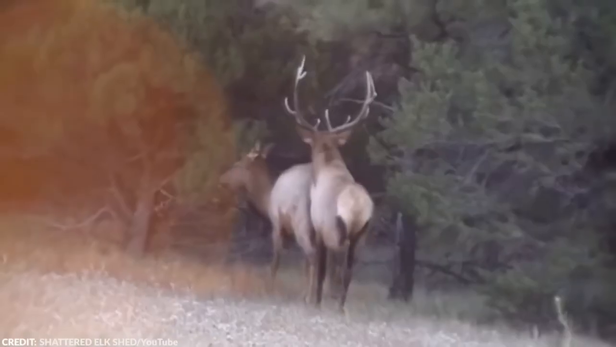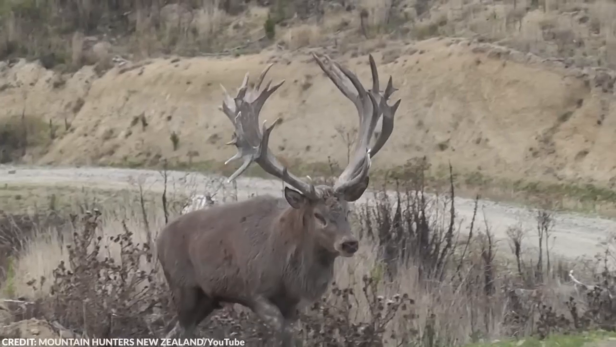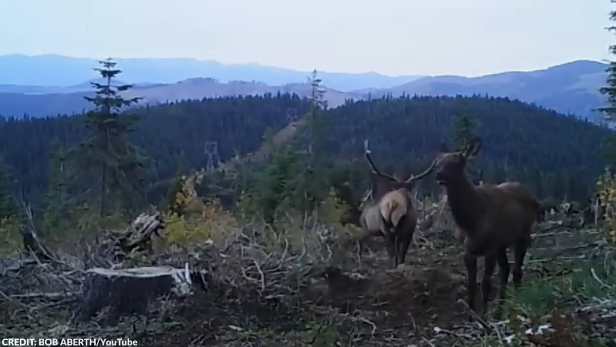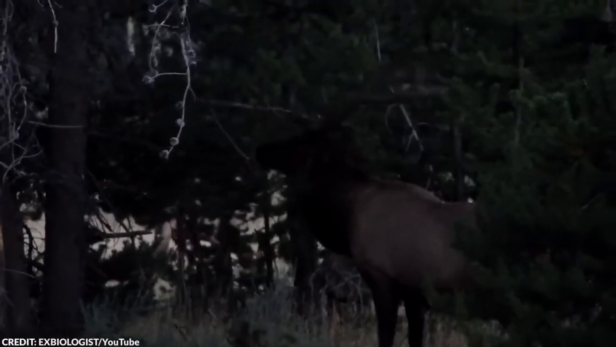During the rut, cows come into heat and release pheromones that are irresistible to bulls. This causes a significant change in bull behavior because the males will be driven to mate with as many cows as they can. This includes elaborate displays of dominance, such as squawking and beating up trees.